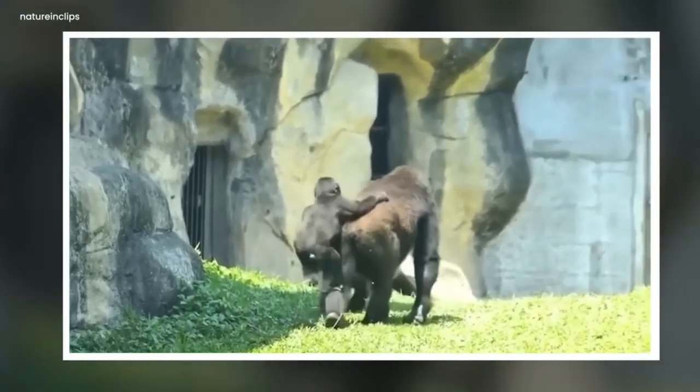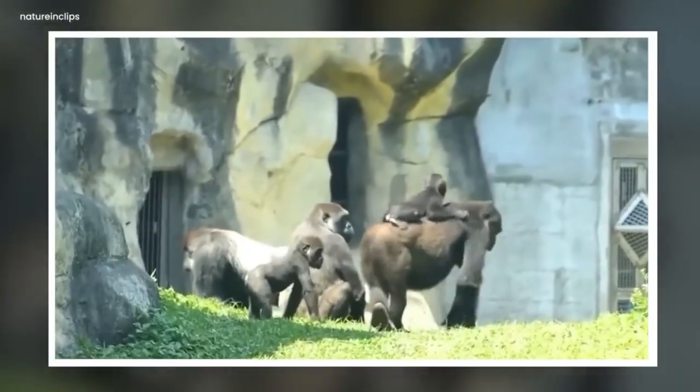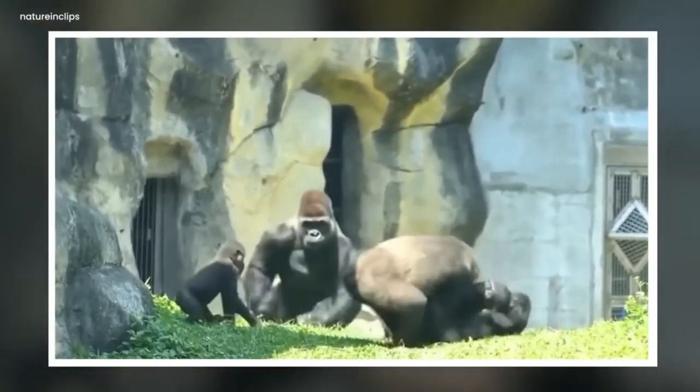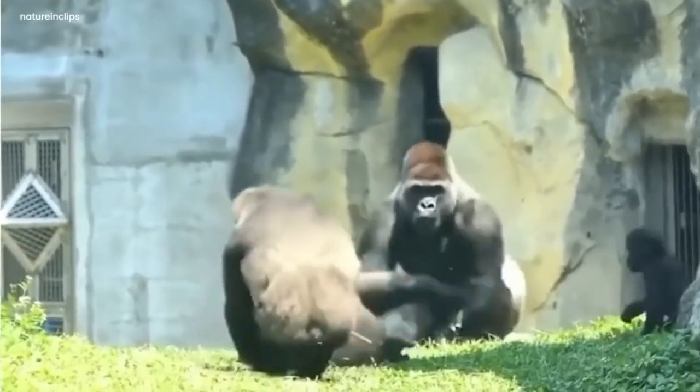The baby climbed up its back, and then the mother gorilla and baby were walking away. Suddenly, another gorilla that was present here attacks the mother gorilla. It attacks the mother gorilla for no reason. They started fighting with each other. They rolled over each other.